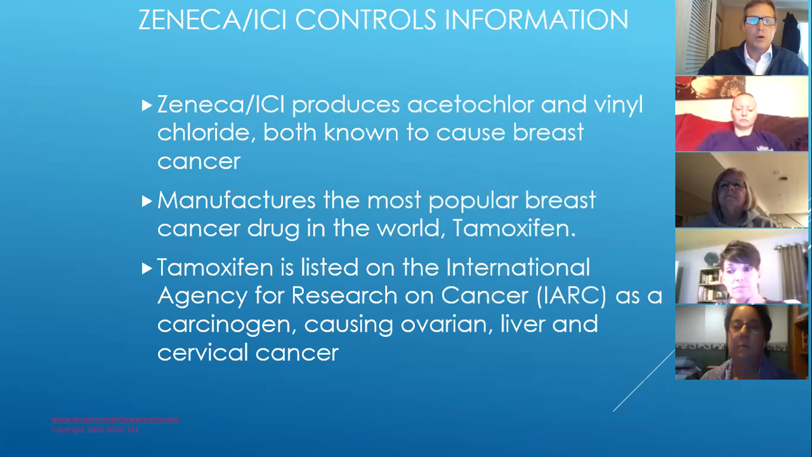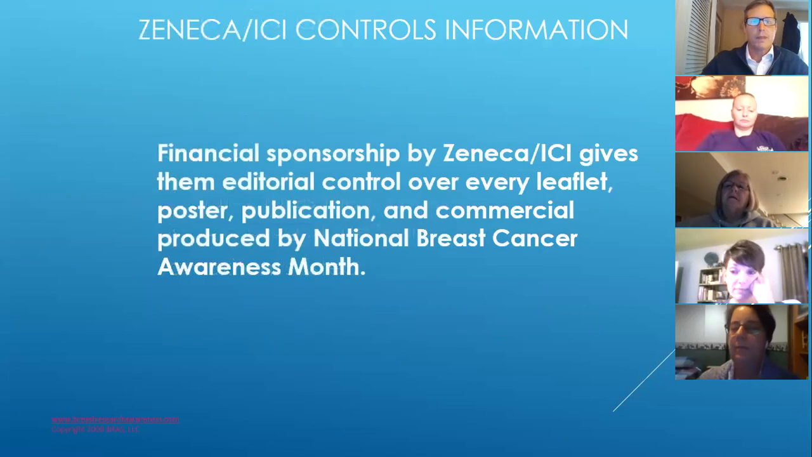They produce acetochlor and vinyl chloride that are both known to cause breast cancer. They manufacture the most popular breast cancer drug in the world, tamoxifen. Can you say conflict of interest? They're not interested in prevention at all. They're interested in treatment. Tamoxifen, by the way, is listed by the International Agency for Research on Cancer as a carcinogen causing ovarian, liver, and cervical cancer. So you're out of the frying pan and into the fire.